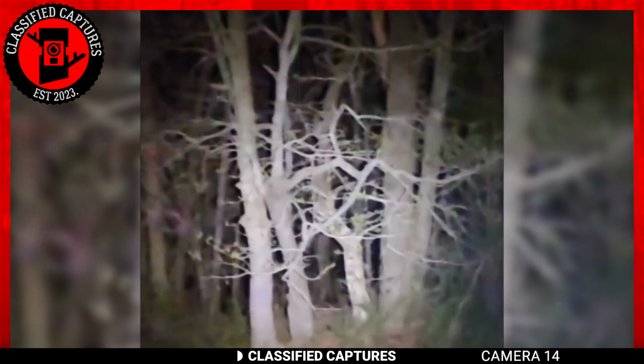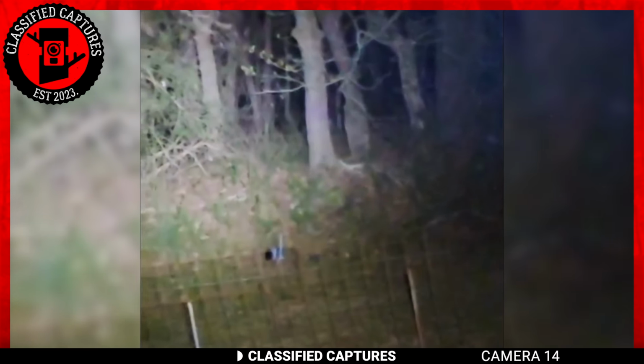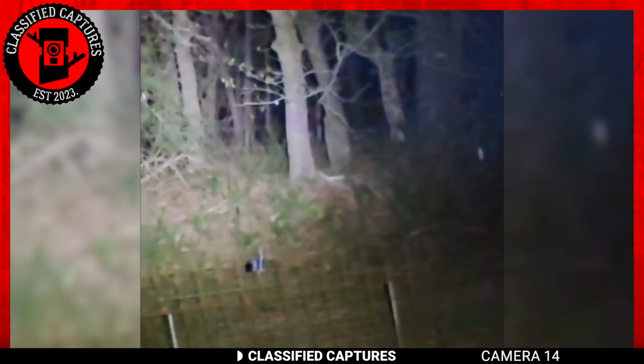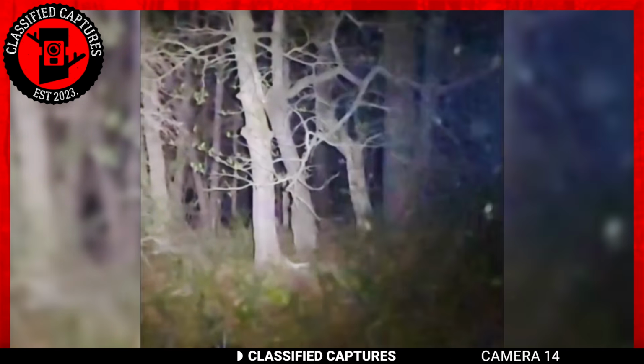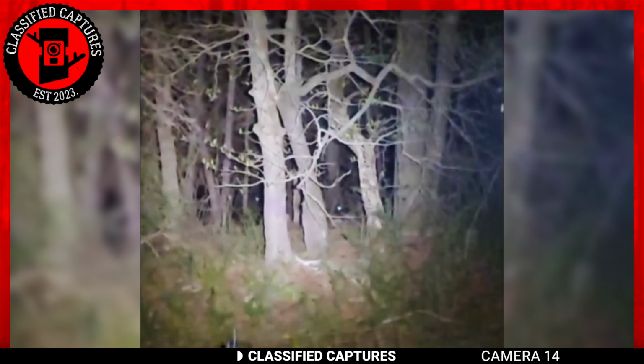A family enjoying their time on their remote wooded property got an unexpected surprise when their vigilant dog alerted them to something in their backyard. Intrigued and perhaps a little anxious, they ventured over to investigate the source of their dog's excitement. What they encountered left them both intrigued and somewhat unsettled. There, amidst the trees and darkness, they noticed a pair of eyes peering back at them.